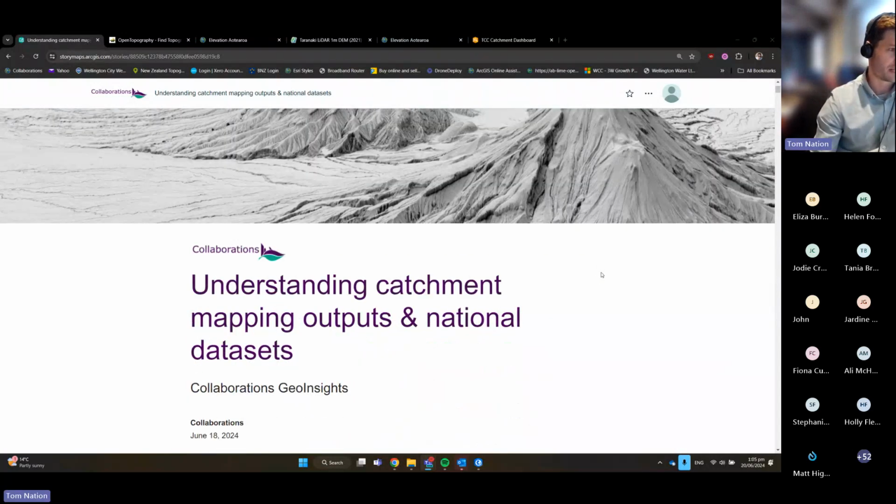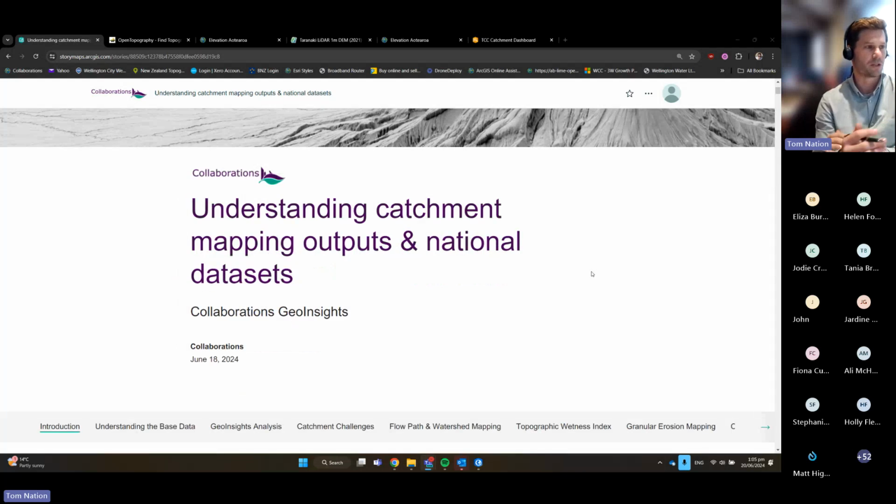So again, as I pointed out earlier, what we really wanted to do here today is, it's becoming increasingly apparent that LiDAR is becoming more and more important in New Zealand, and it's becoming more widely available. And so I've been working with this LiDAR data for, as I said, close to 15 years, but more recently it's becoming more and more talked about and, as I said, more available.